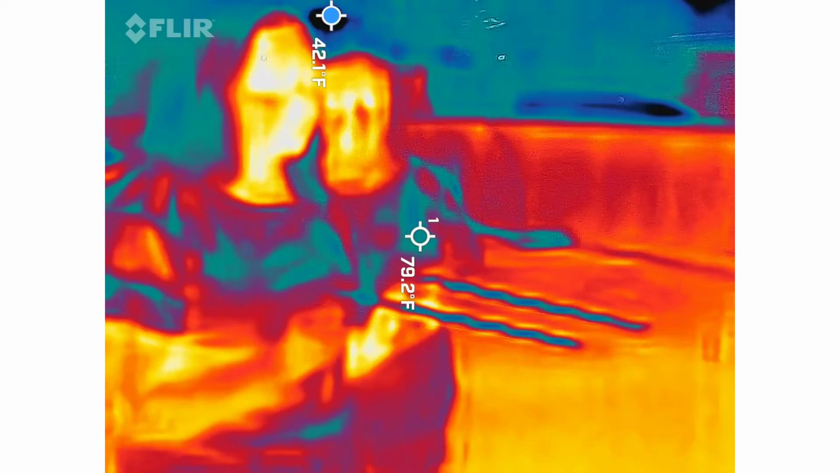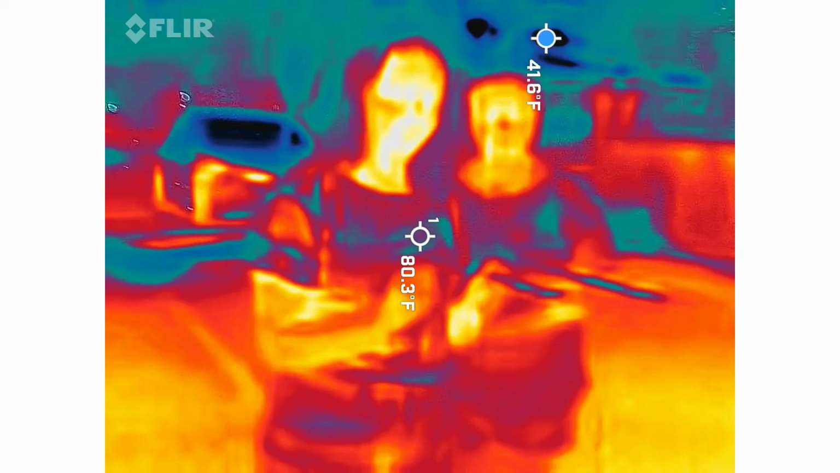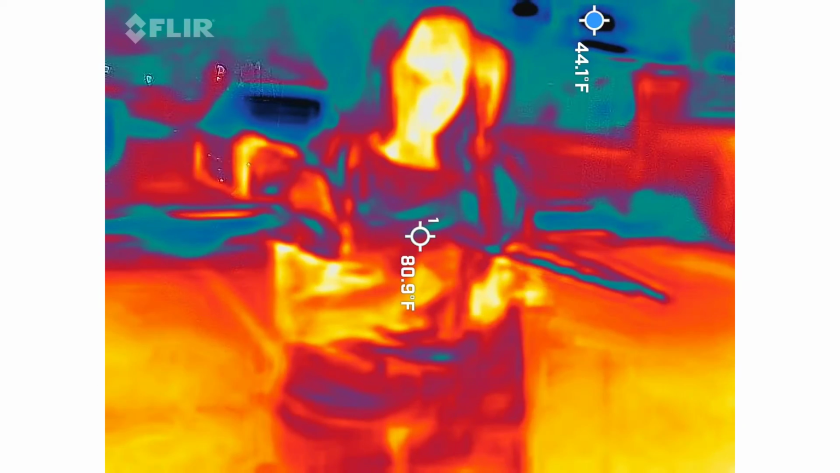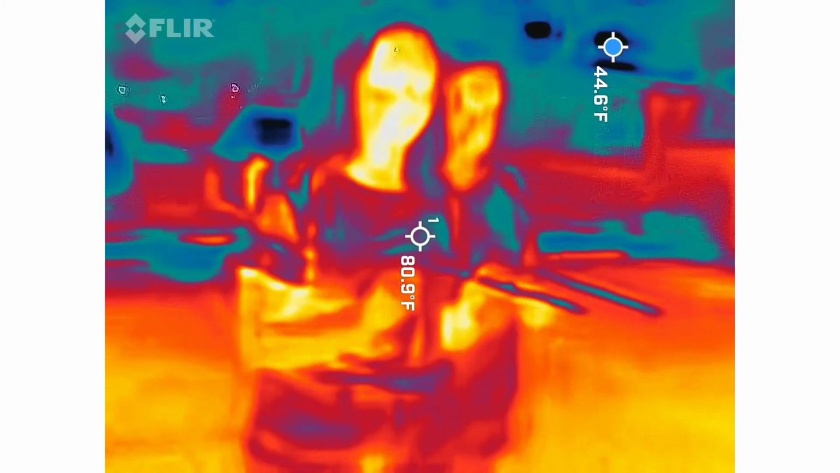So, am I talking to a male? Just giving her a minute with the dowsing rods, and I'll give you guys all the answers. Am I talking to a female? Thank you. Cute. Am I talking to Eliza?